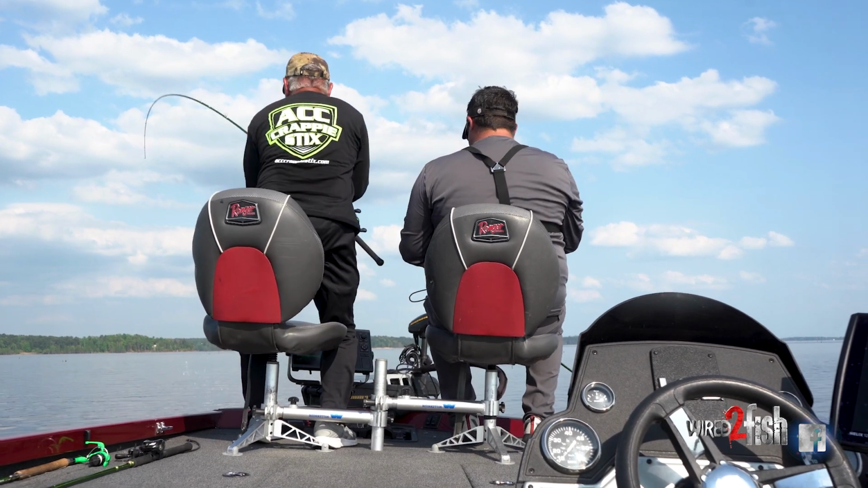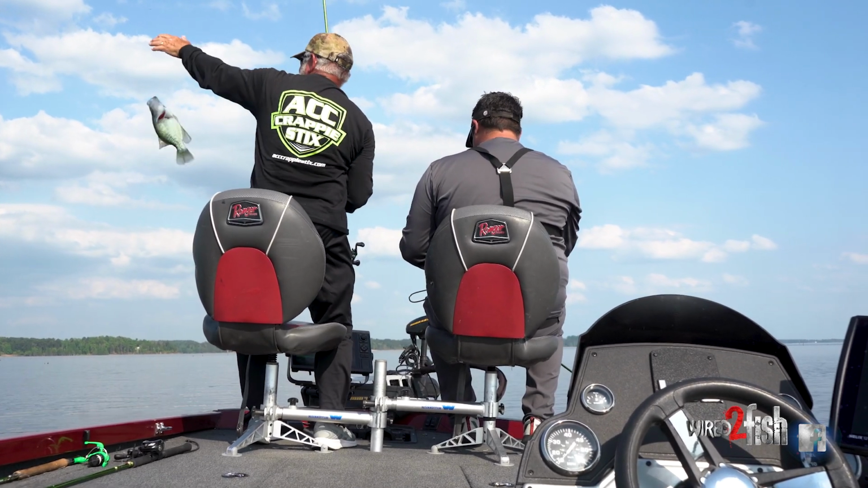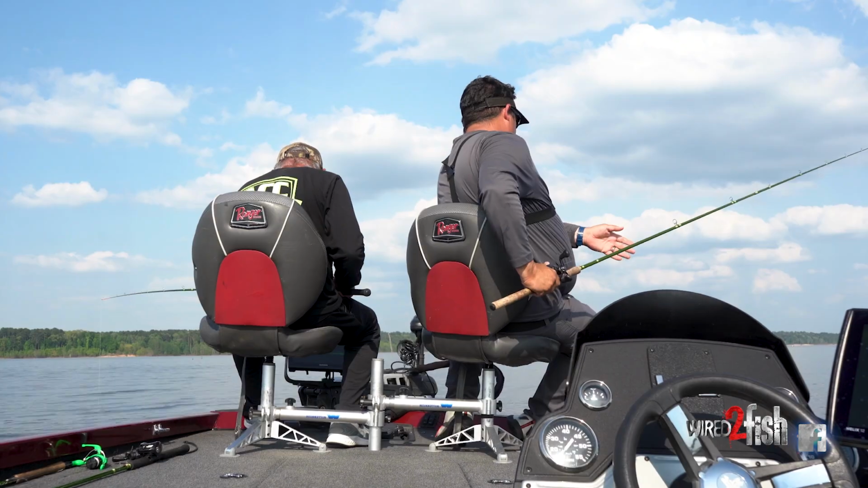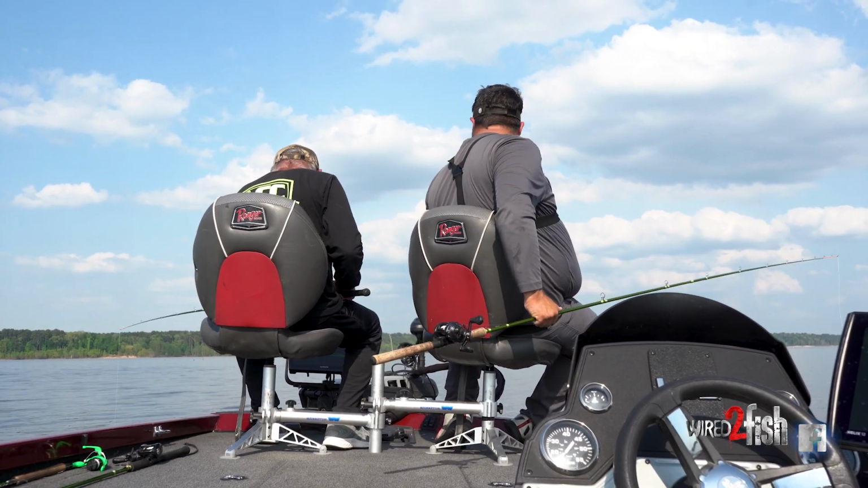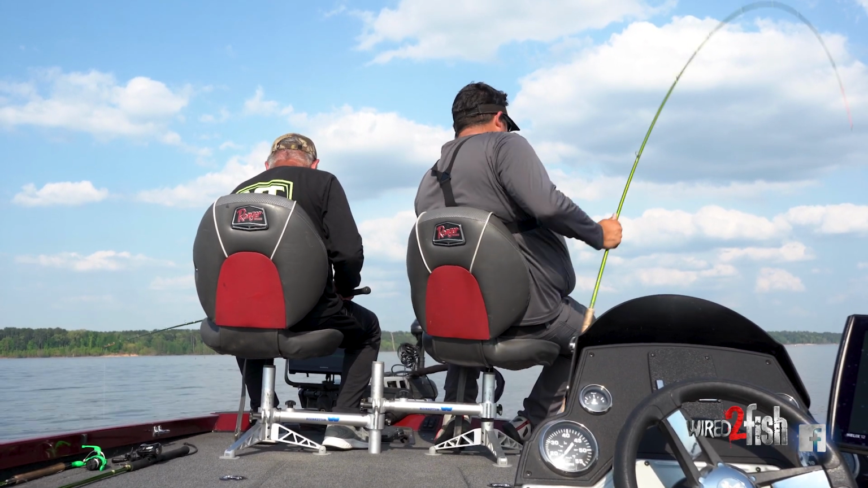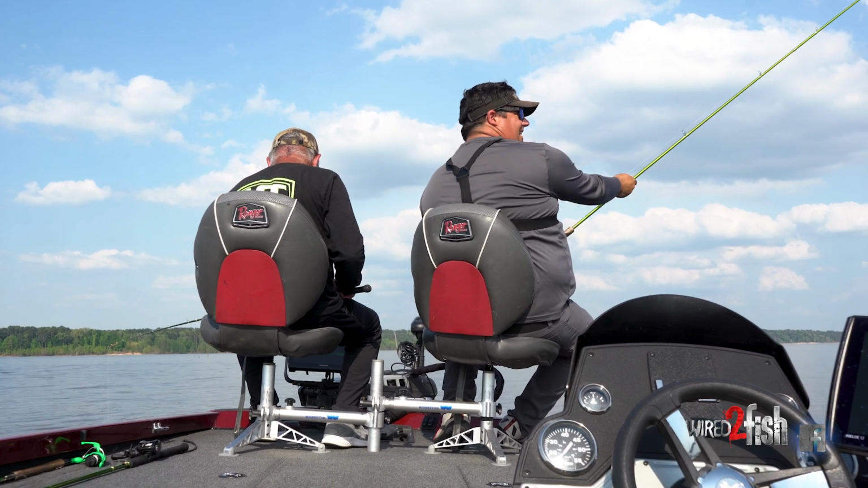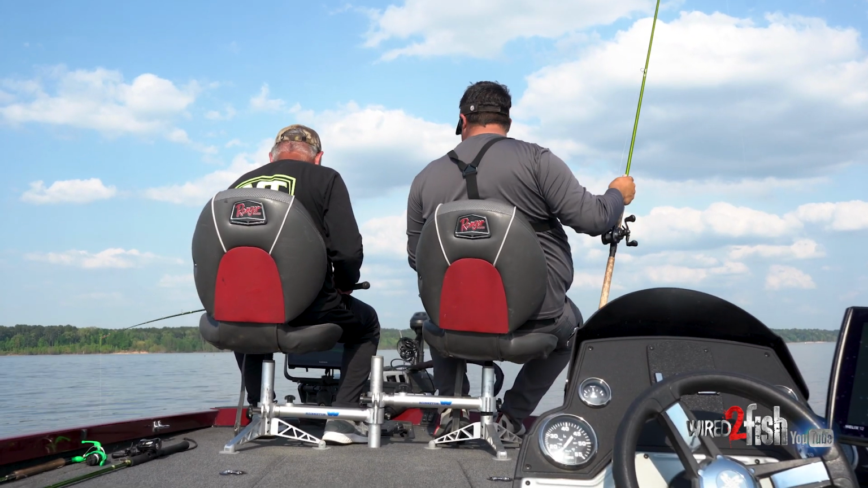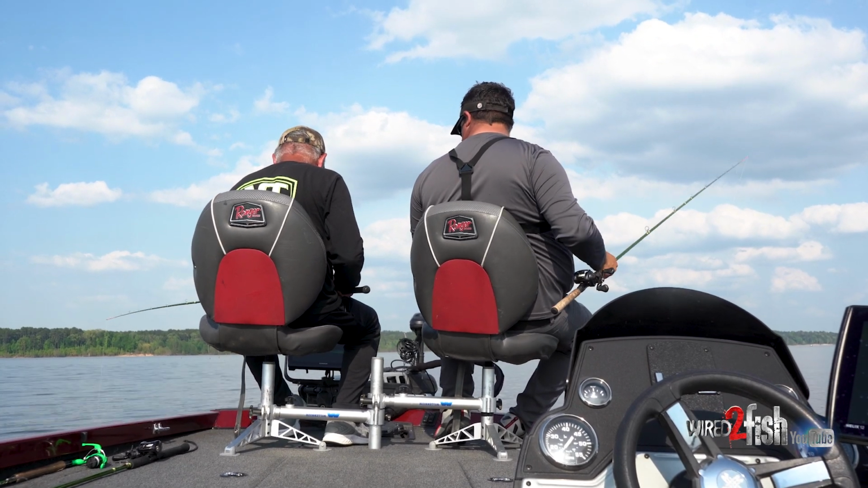Saw that one bite on your rod tip. What? I had one bump it there. Couldn't see anything, but I figured it was pretty close to the right area. Drop on there.